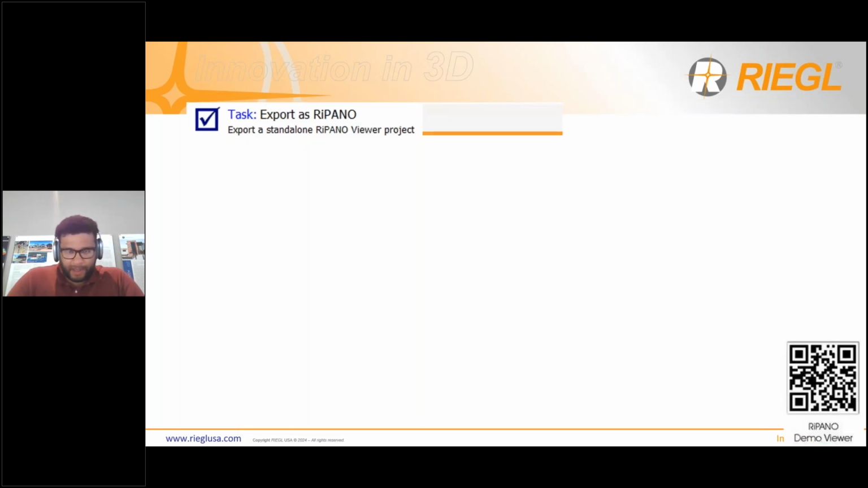The next tool I want to talk about is RIPano in RIEGL. Before I start though, you may have noticed there's a little QR code in the bottom right corner. If you scan that QR code, it's going to take you to the RIEGL website. The website has a RIPano that we are hosting. If you scan it, you can go on there and play with this tool as I'm talking about it, and you can get an idea of how it works.